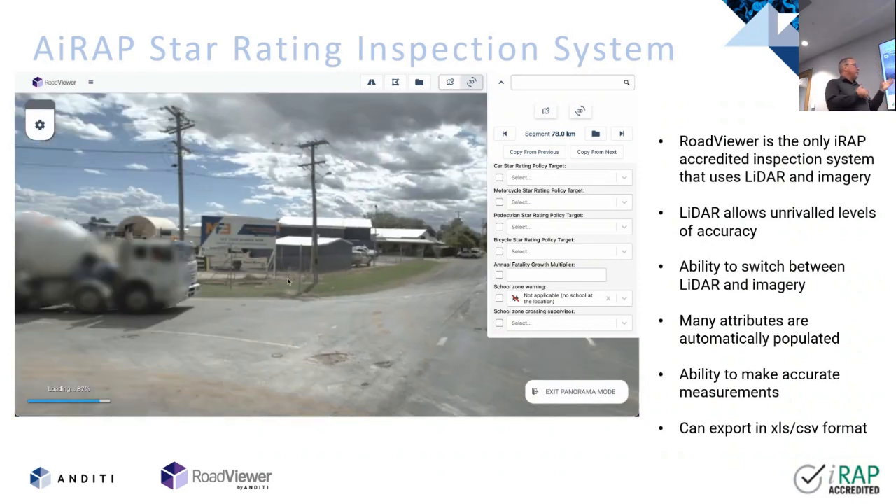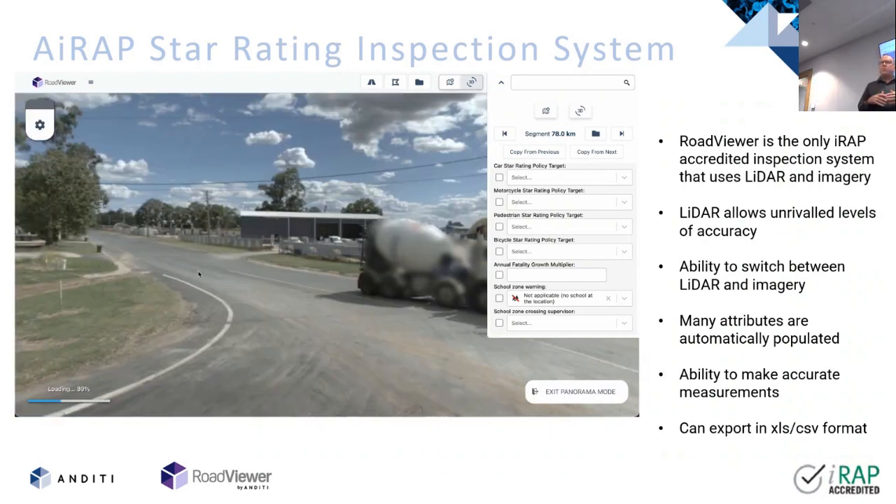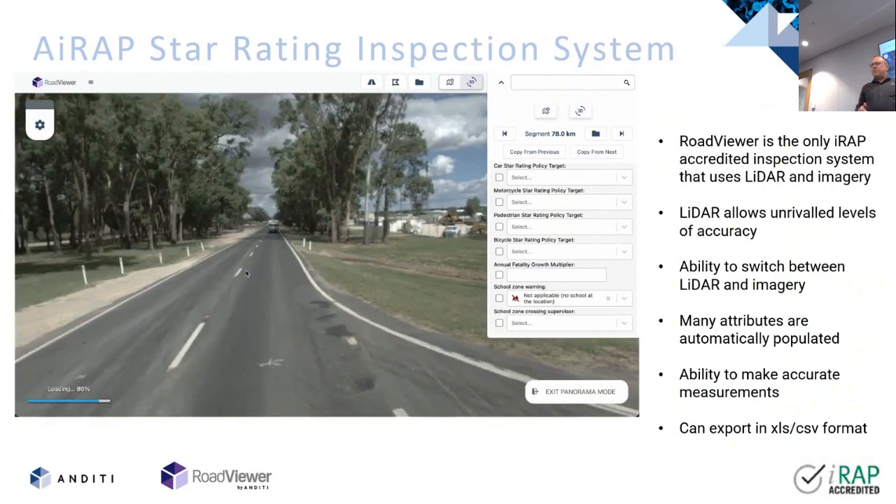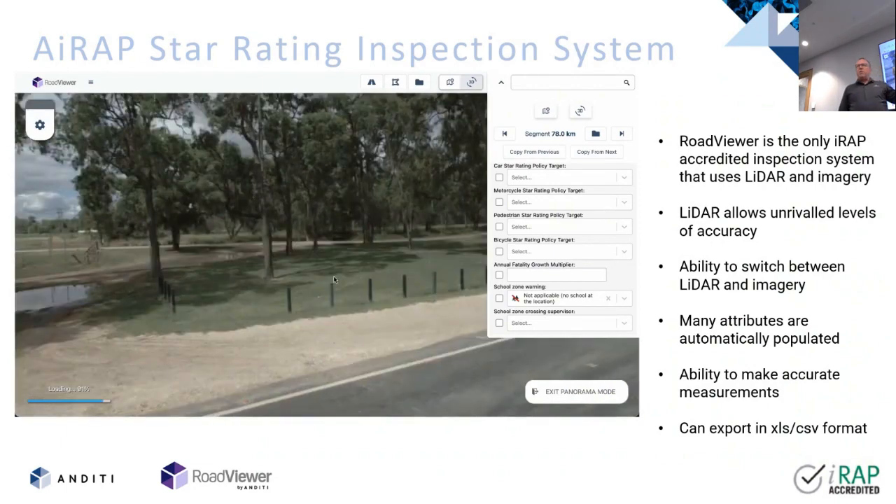And then you can easily switch between any of them at any point. So once you've done a star rating, you can say, here's a segment of road that's 1 star. I can go into that segment, look at it in imagery, and switch between point cloud. When it's classified, you can turn things on and off, so you can filter out the areas you don't want to look at. And then you can make decisions based on all this data.